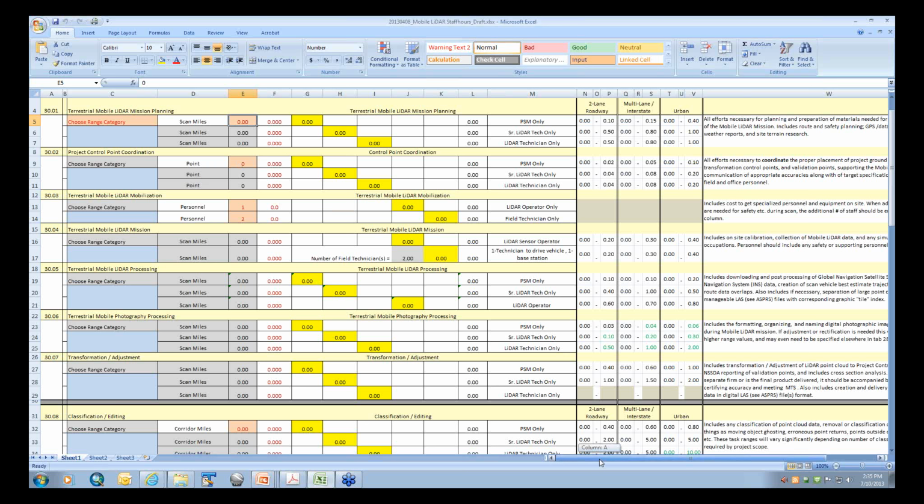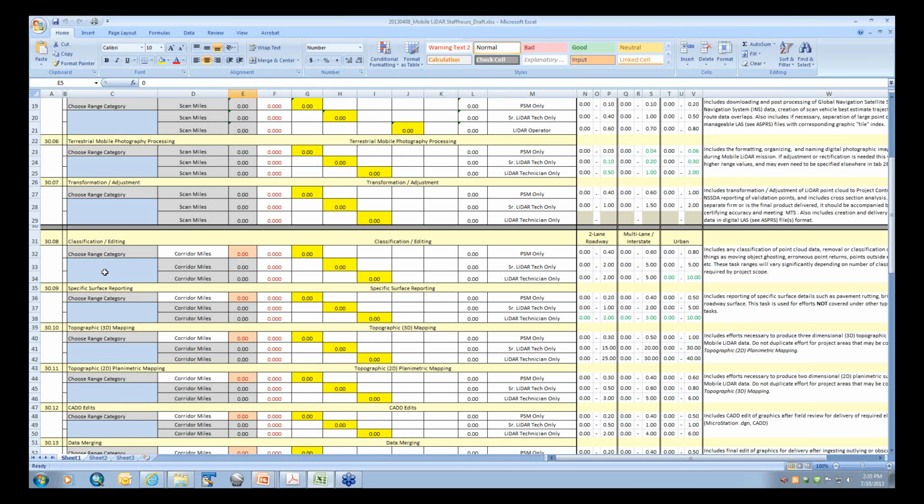Some of the other things that we have in this particular case, and I'll just do a couple of highlights. The transformation adjustment. Most of this is field work, and then you get into the classification and editing and the office components.